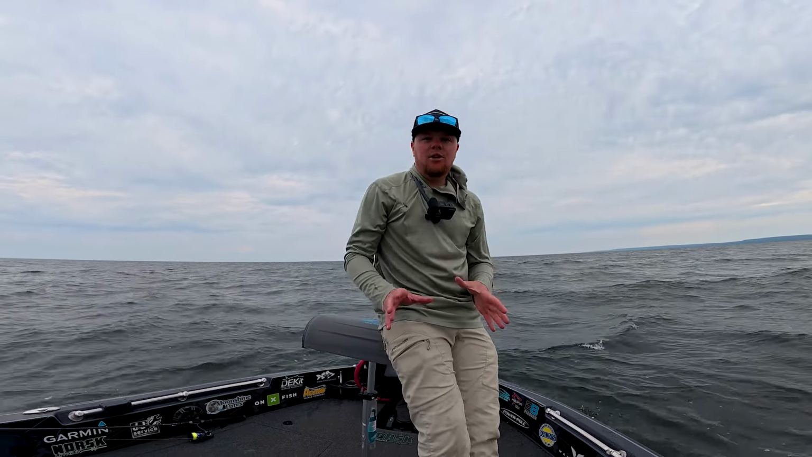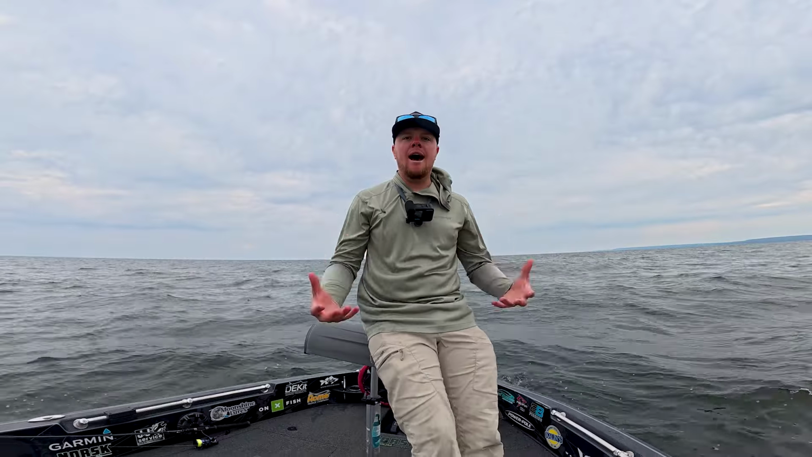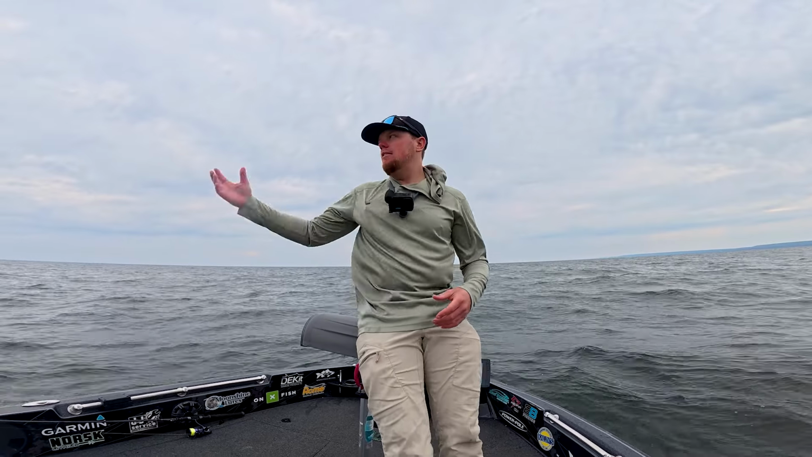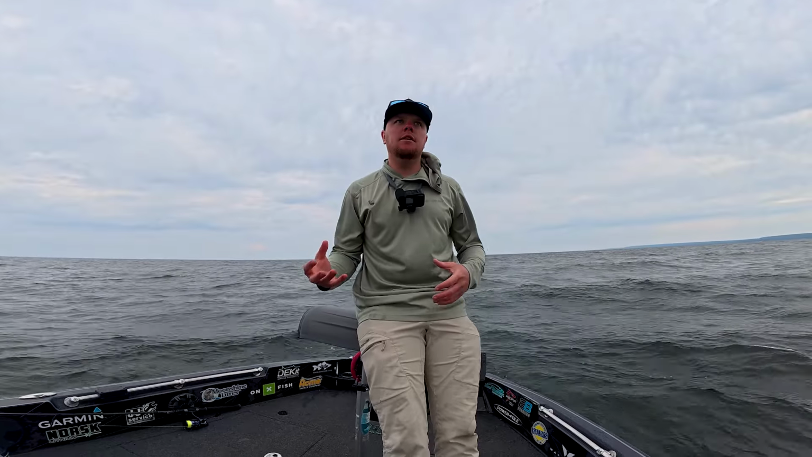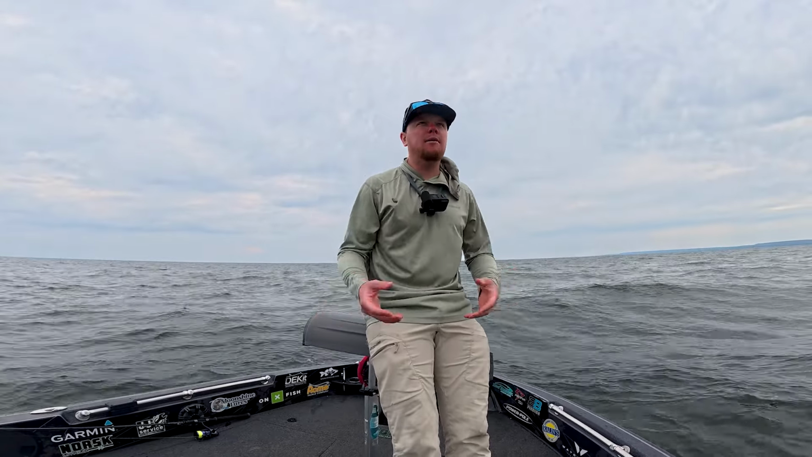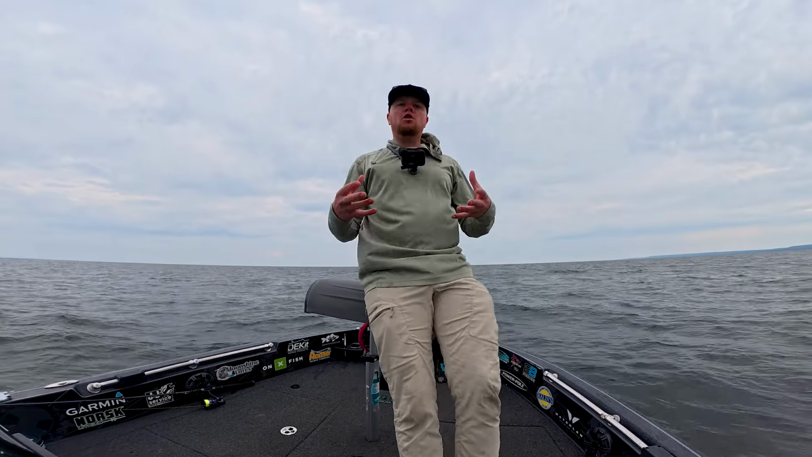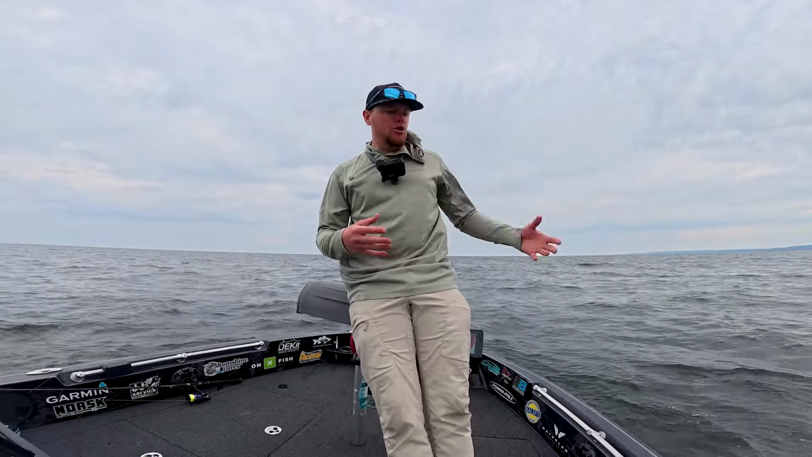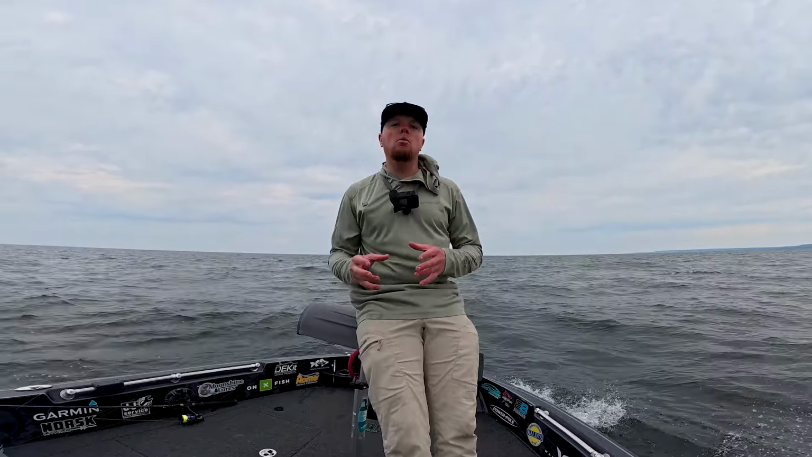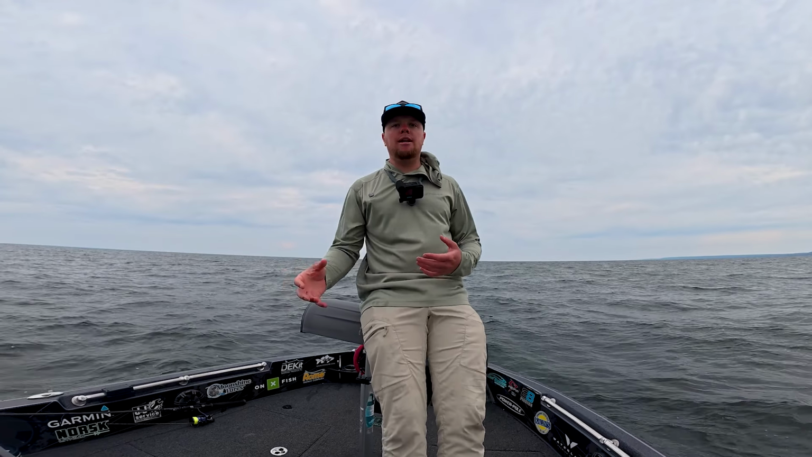So one thing that I still get asked quite a bit about is how to break down water. And obviously with Green Bay being such a big body of water, it can be tough to figure out where to start if it's your first time out. The cool thing about Garmin is you can actually go into your mapping and use depth shading. I'll show you guys what I'm talking about here in just a second. But what I'll do is use that depth shading to my advantage.